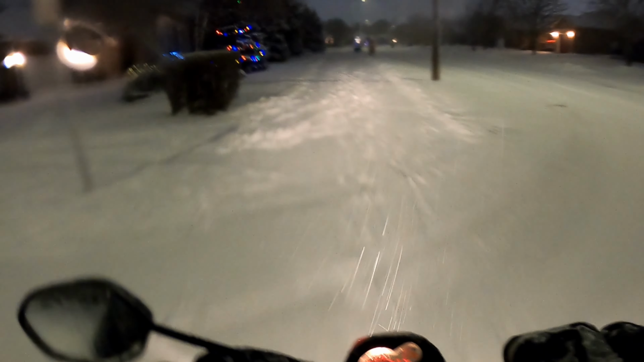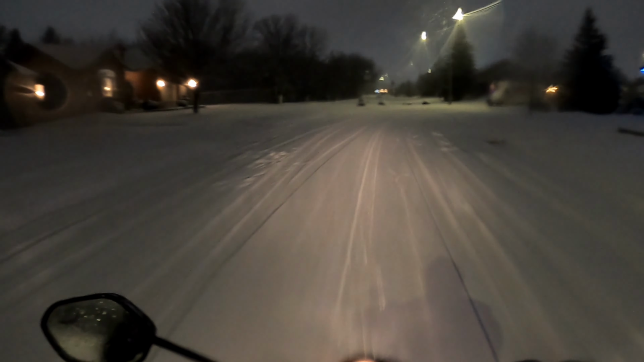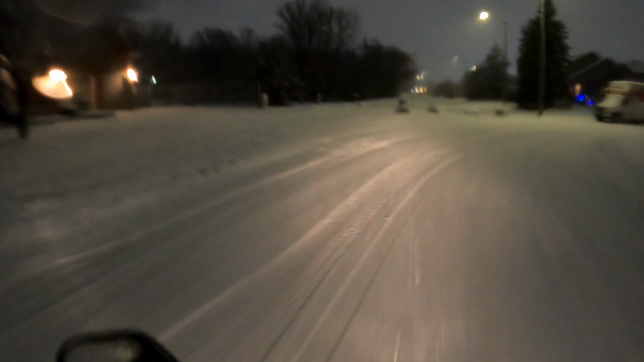Ooh, well, I got some bumps. Ooh, some ruts. I was just thinking I was going to go in the bushes here, but you guys won't be able to see anything anyways. Let alone... Ooh. Okay. If I kept going, that would have been a folly. The driveway's too much on an angle. Oh!